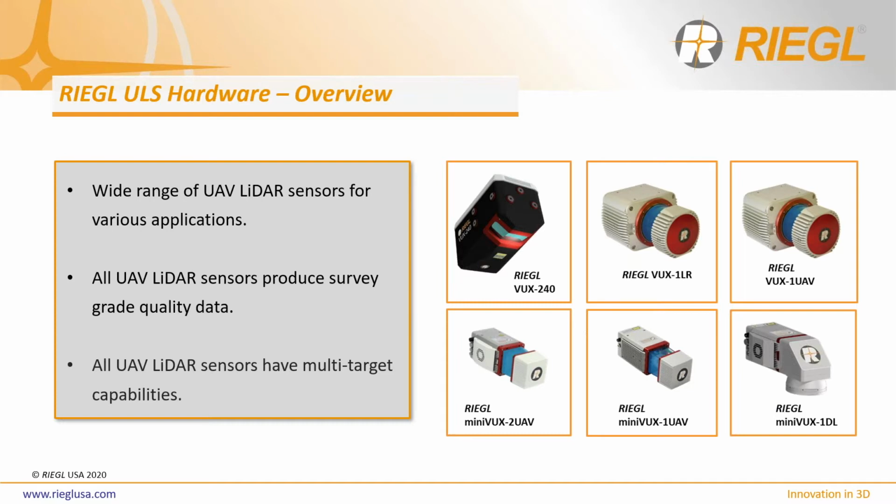The bottom row of scanners is RIEGL's powerful, lightweight MiniVUX series LiDAR sensors. The latest addition to the MiniVUX series is the MiniVUX 2 UAV, which maintains the same weight as the popular MiniVUX 1 UAV, but with twice the point cloud density output at only a few percentage points of bottom line cost more than the MiniVUX 1 UAV. All of the MiniVUX series sensors also have multi-target capabilities and have relative accuracy ratings of 1.5 centimeters. The MiniVUX 1DL rounds off the MiniVUX series as a cost-effective LiDAR sensor with a restricted 46-degree field of view, also optimized for corridor mapping.